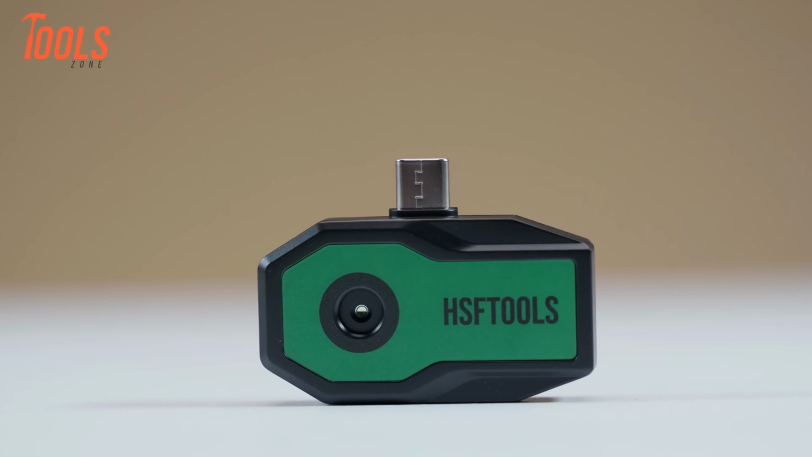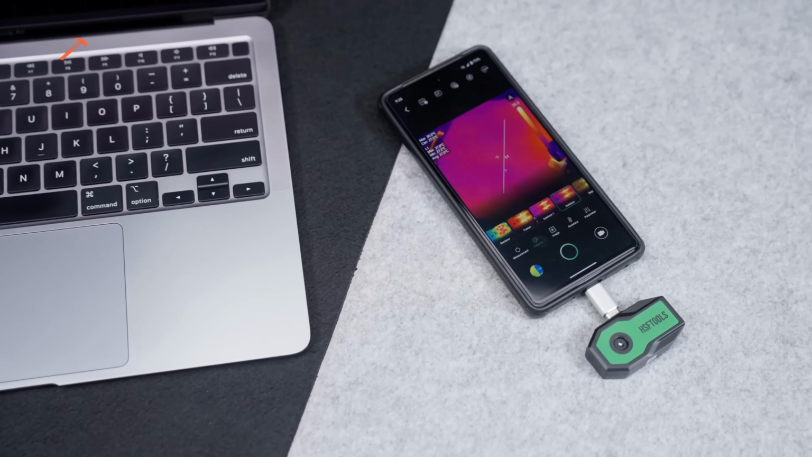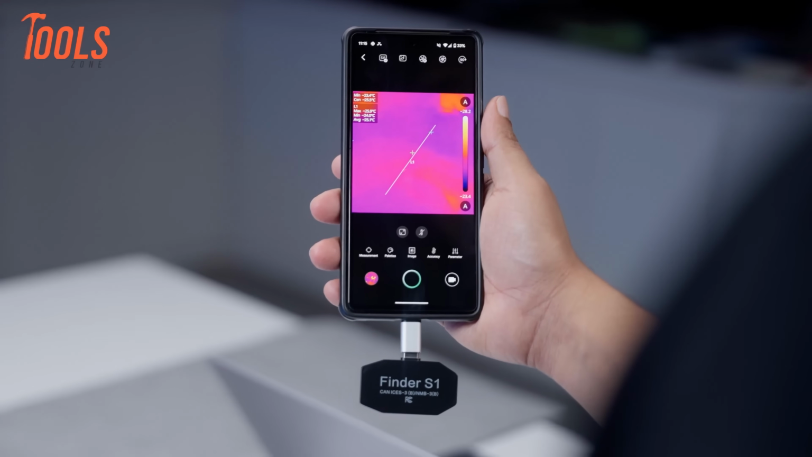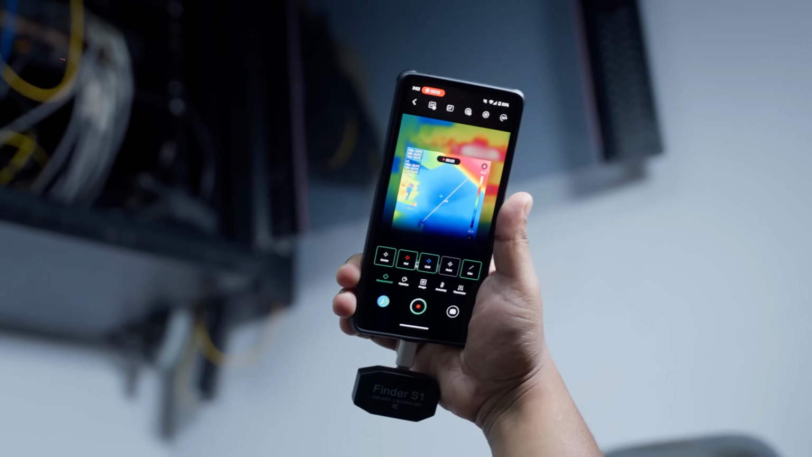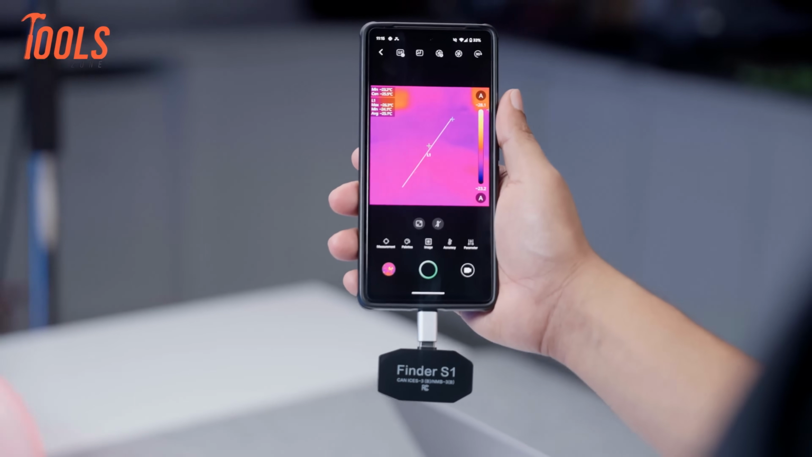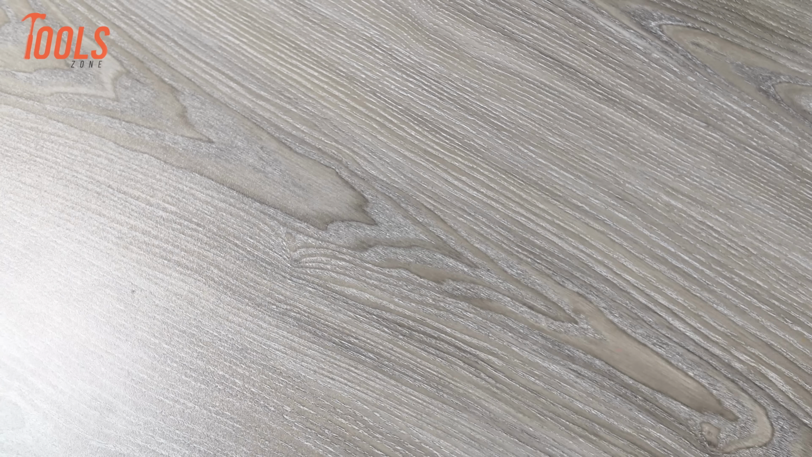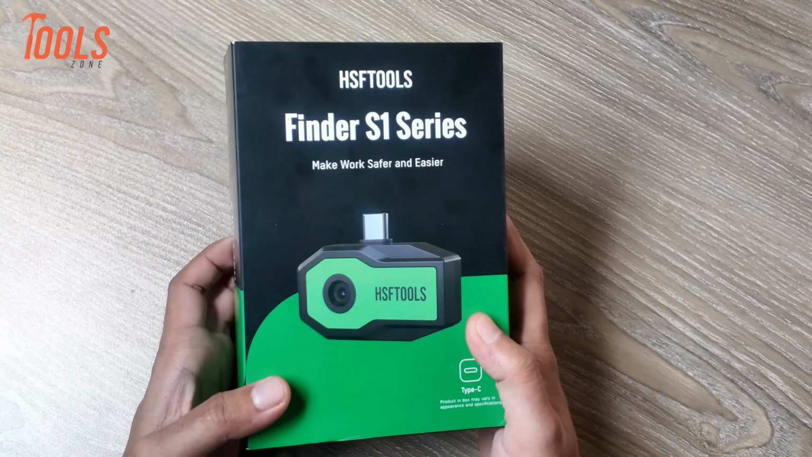This is the HSFTOOLS Finder S1, which aims to strike a balance between portability, performance, and price. This pocket-sized powerhouse promises to deliver real-time thermal vision in a sleek, lightweight form, perfect for field inspections, DIY diagnostics, or even outdoor adventures. So, let's unbox it and see the nitty-gritty of it.